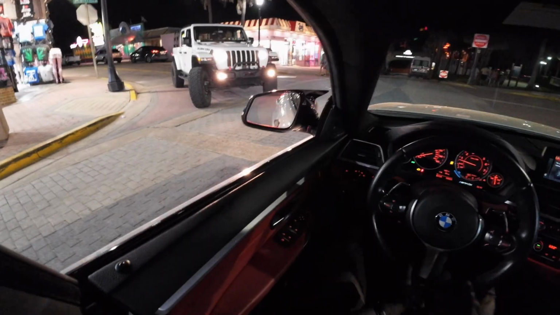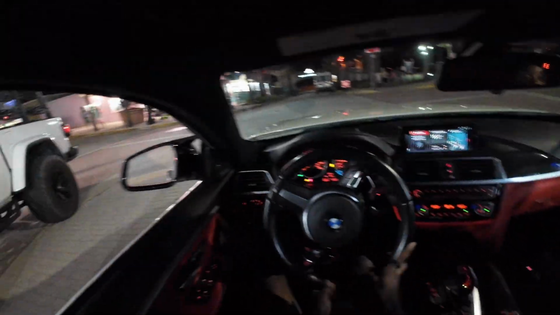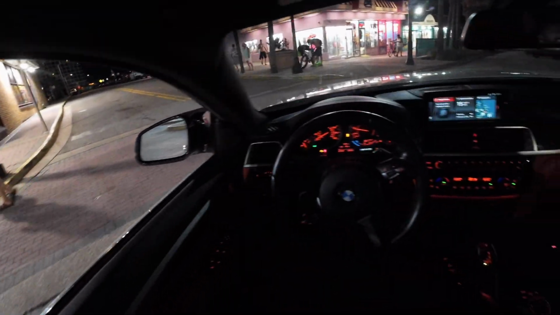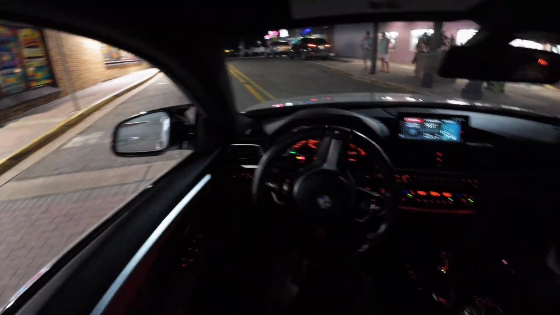Remember when this used to be our favorite ice cream place? Yeah. Well, mine at least. I don't know about you. But now we don't have an ice cream place. Yeah, for real.